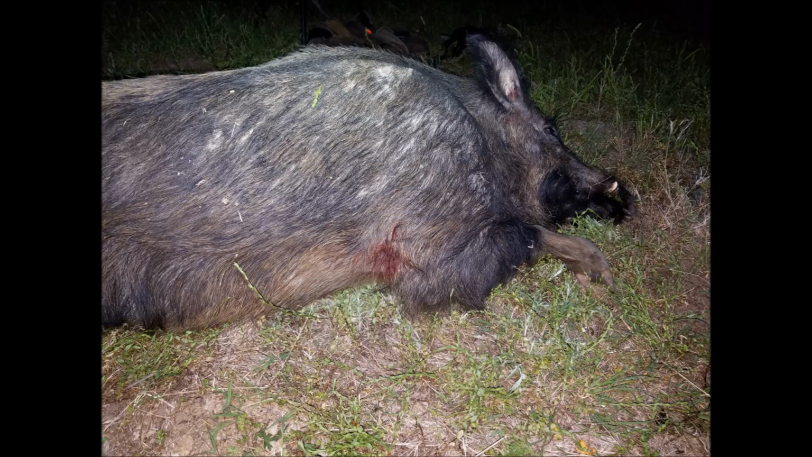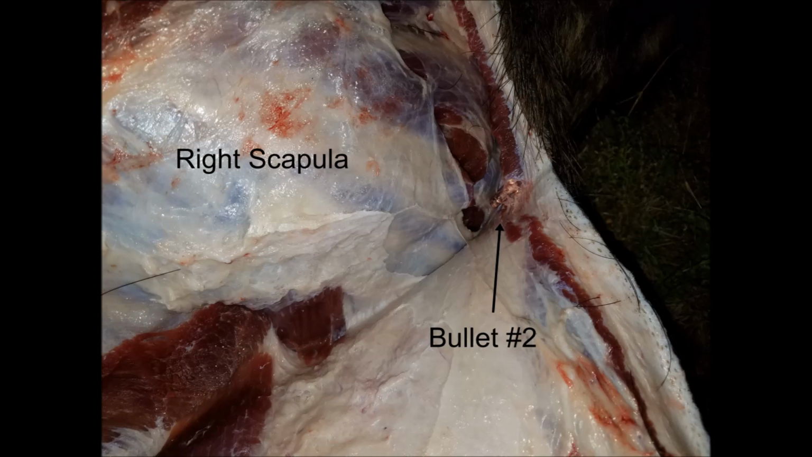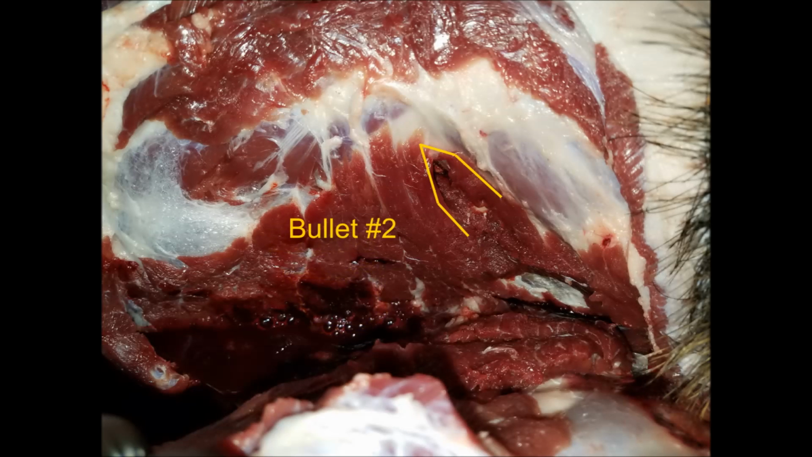Now that first bullet entered here behind the right front leg, traveling across the body. When I peeled back the skin, I noticed below the right scapula in the neck region was bullet number 2 that had traveled across the body. Peeling back the scapula, we see the damage done by bullet 1 as it entered the thoracic cavity, and also bullet 2 as it was exiting the thoracic cavity going into the neck.